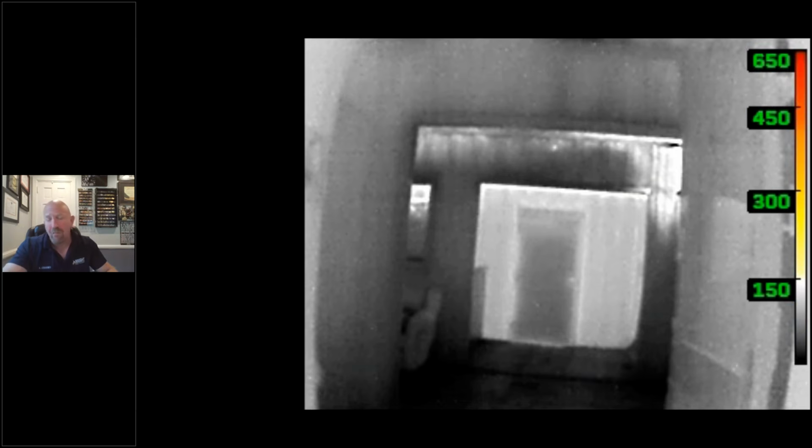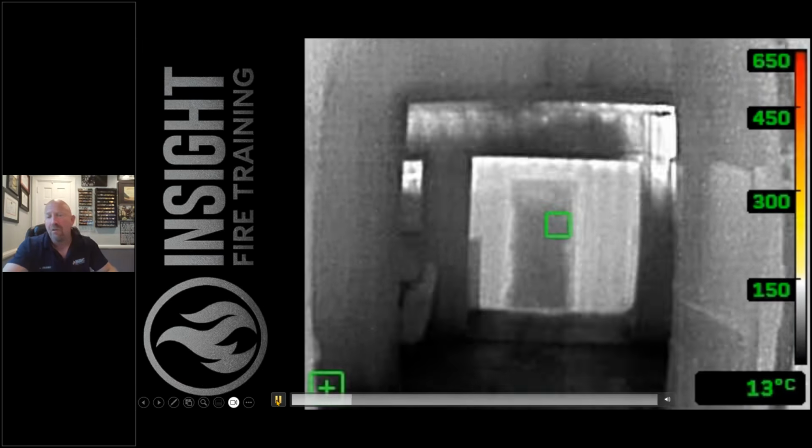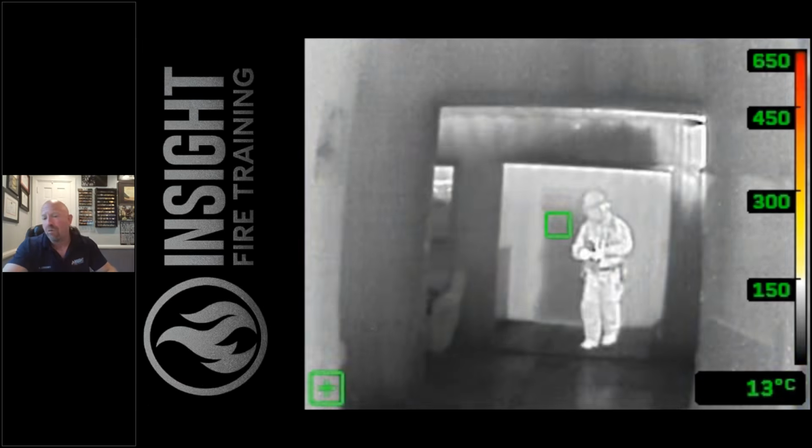Let's look at another example. Same burn building, but I'm looking from the side. This is actually the front of the building, the A side. In grayscale, there are convection currents coming from the far right corner where the firefighter walked out.